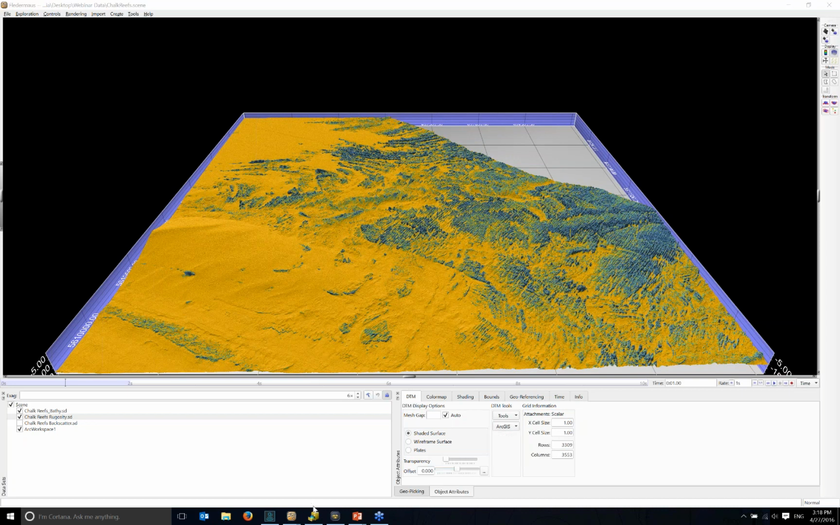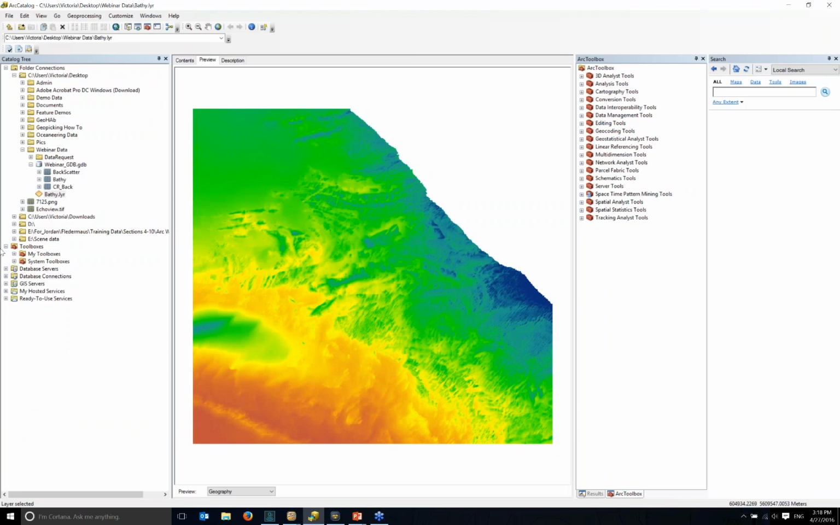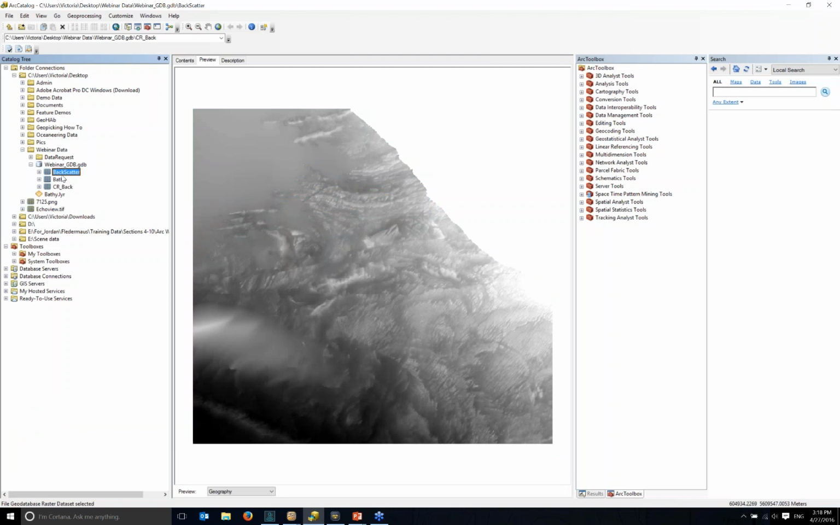And then you can open them in ARC, either an ARC map or ARC catalog, whichever you prefer. So all of those get written in, and they're immediately available. So now you have all of your toolboxes for geostatistical analyses, any cartography tools that you might want.